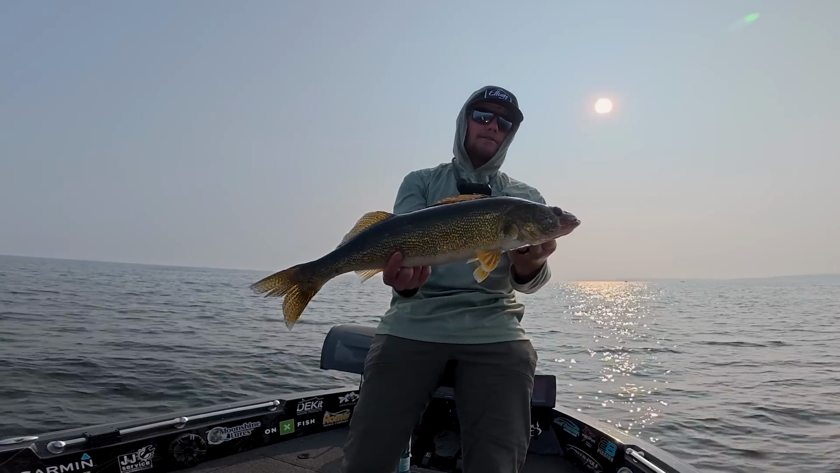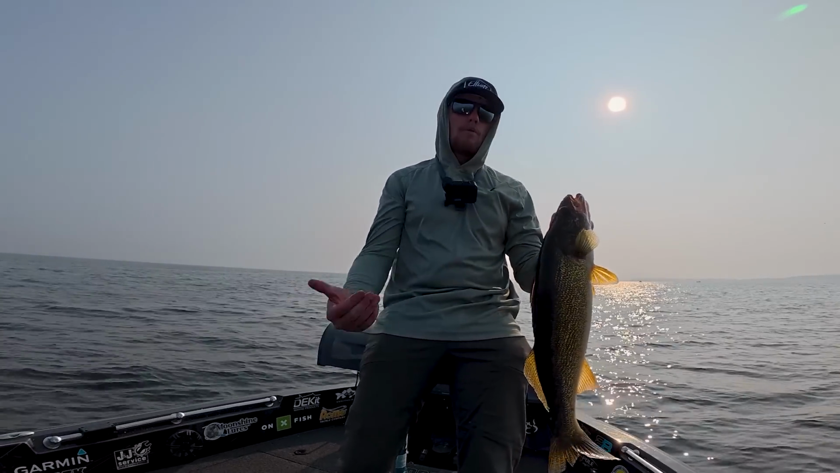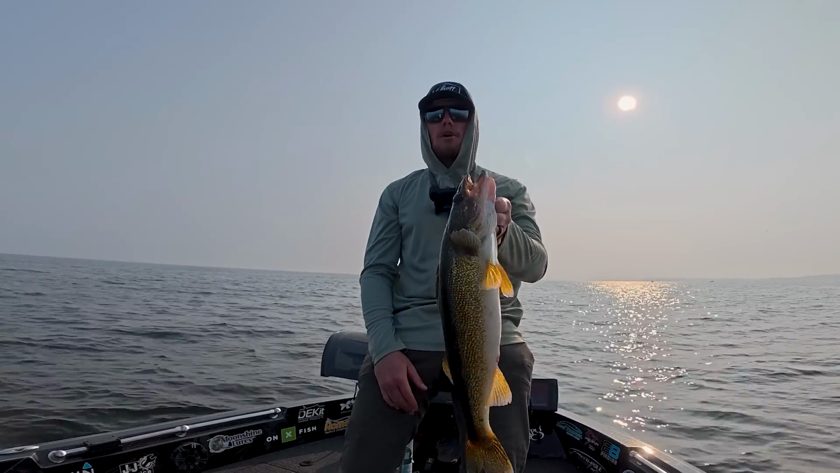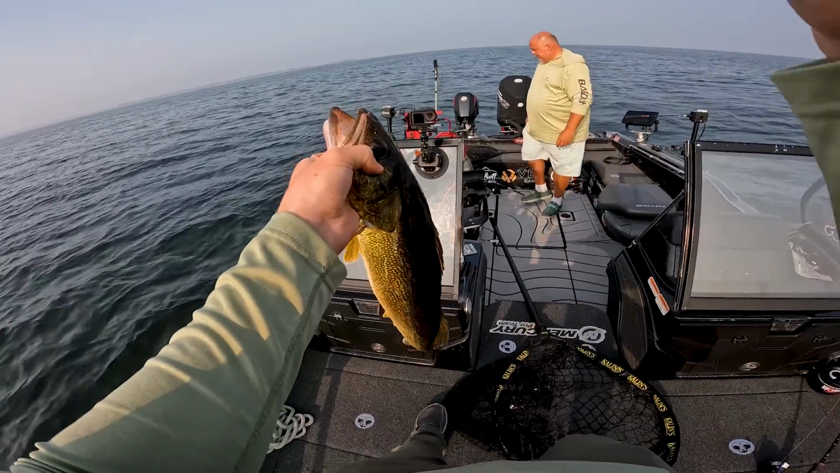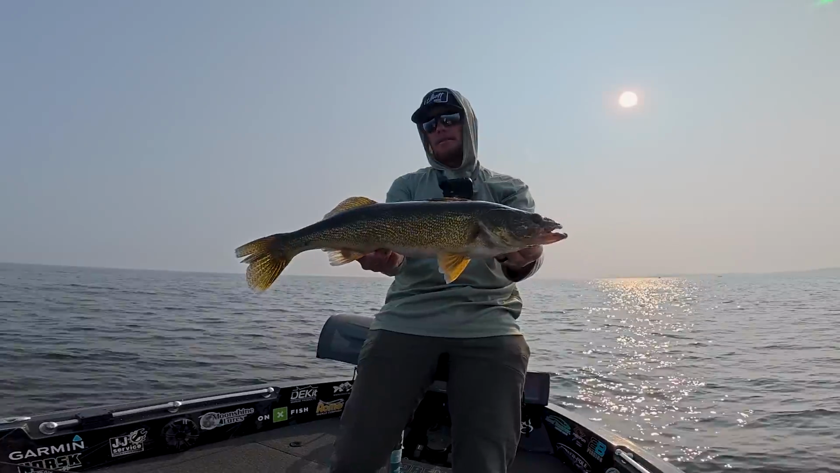Getting the bait right in front of those fish's face on a day like today, I mean, you could be trolling with crawler harnesses, running right over these pods of fish, and they just would not have anything to do with those crawlers. But if you're able to pause that bait right in front of their face, almost force them to eat it, that seems to be the ticket.